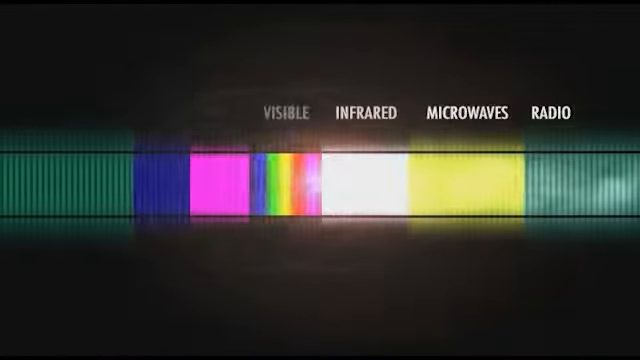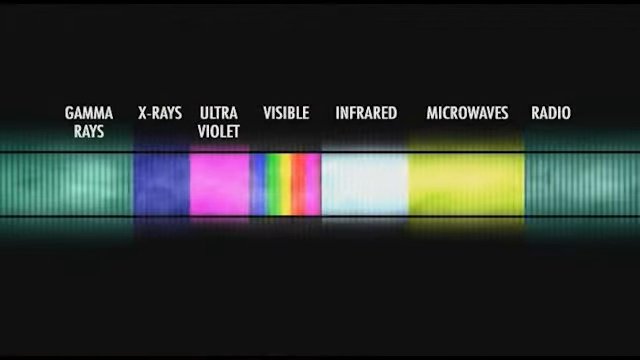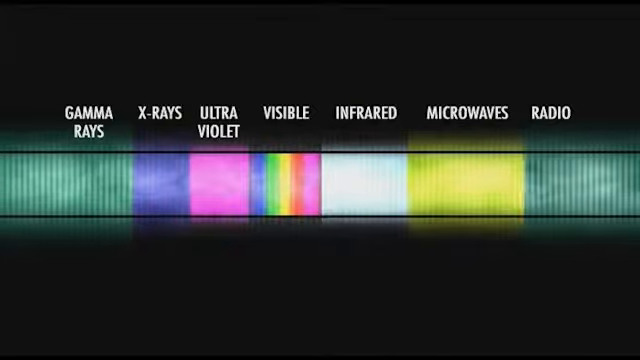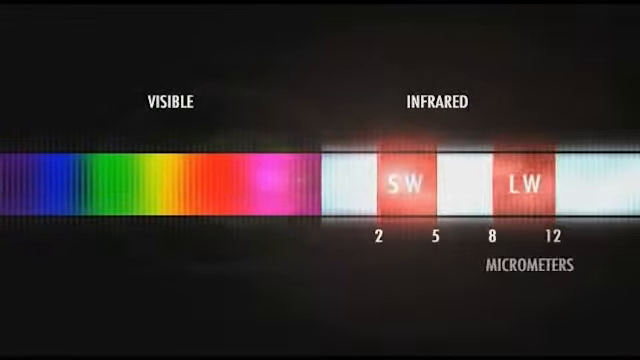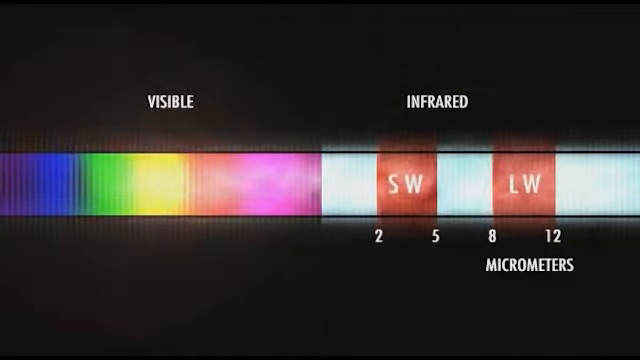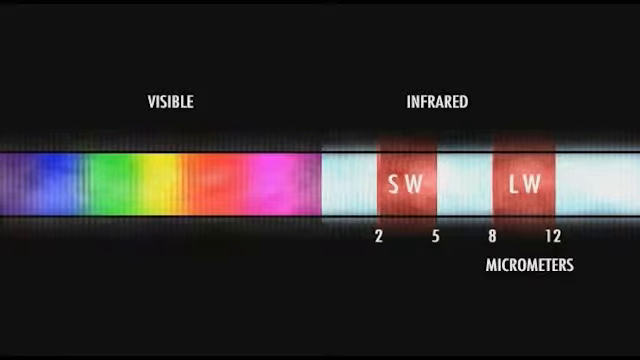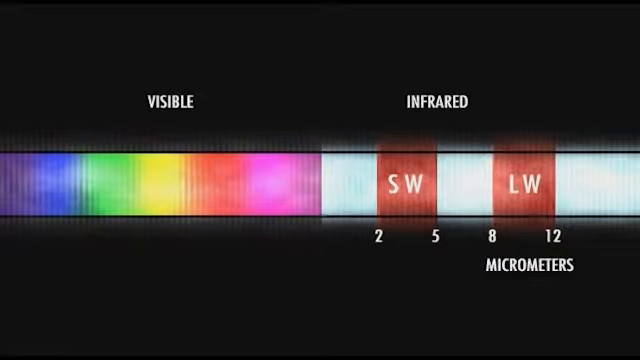The human eye can only see a very small part of the electromagnetic spectrum. At one end of the spectrum, we cannot see gamma rays, ultraviolet light, and X-rays, while at the other end, our eyes cannot see infrared, microwaves, or radio waves. Infrared radiation lies between the visible and microwave portions of the electromagnetic spectrum. The difference between infrared and visible light is the wavelength. Infrared has a longer wavelength than what we can see with our eyes.